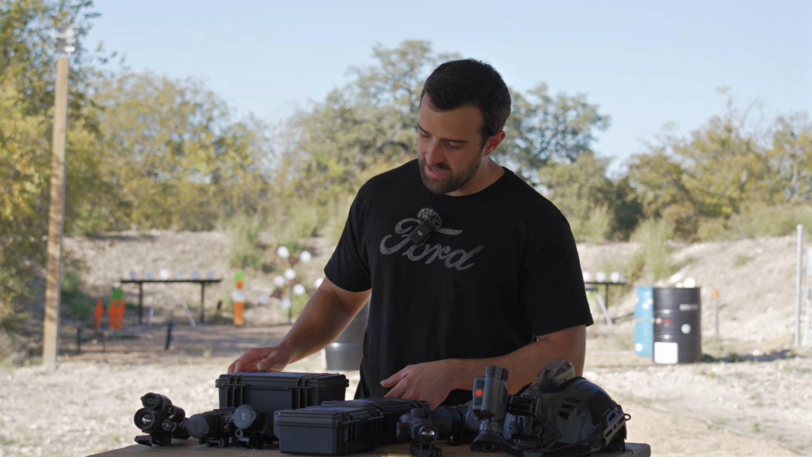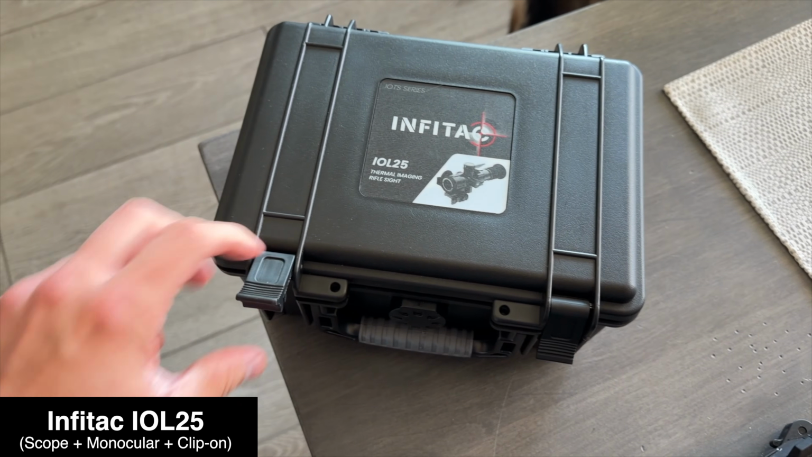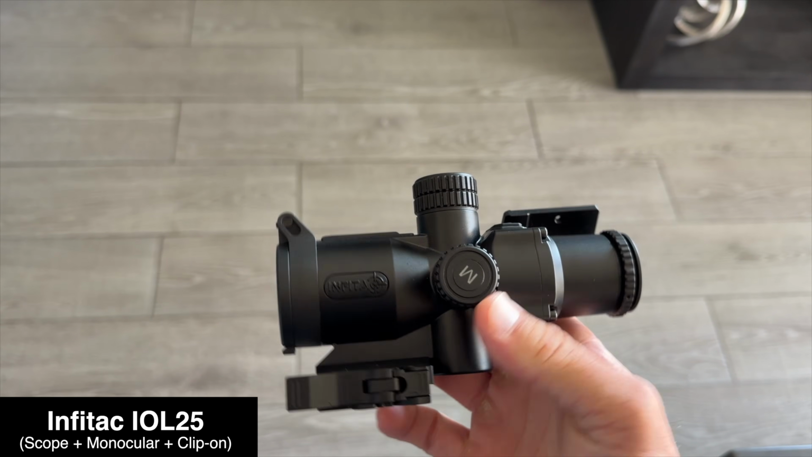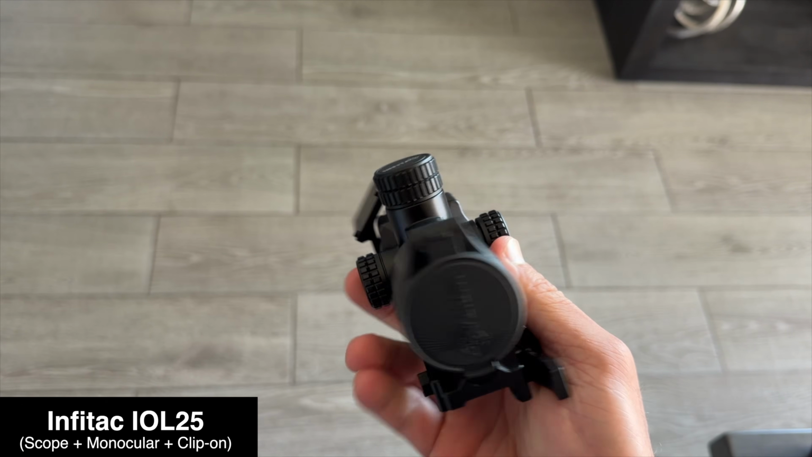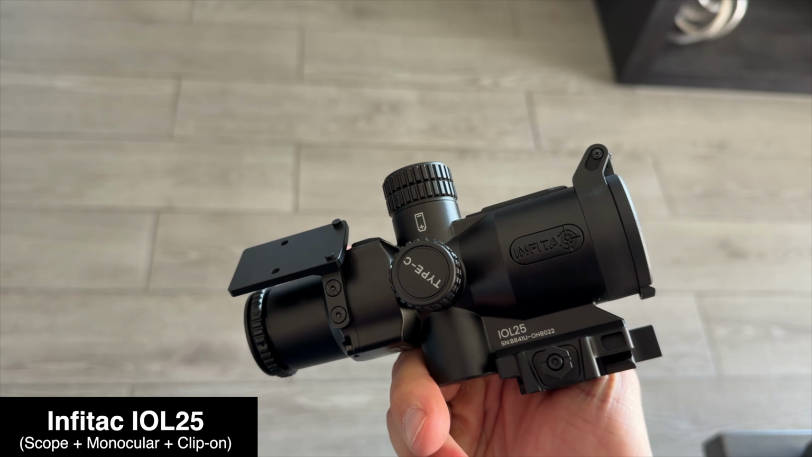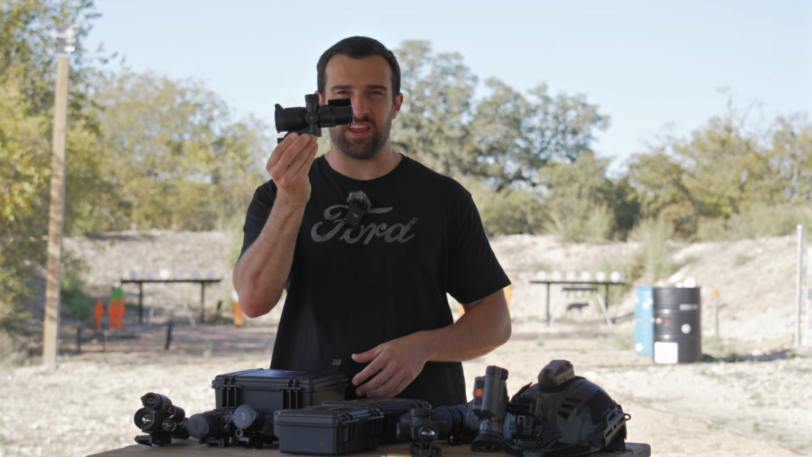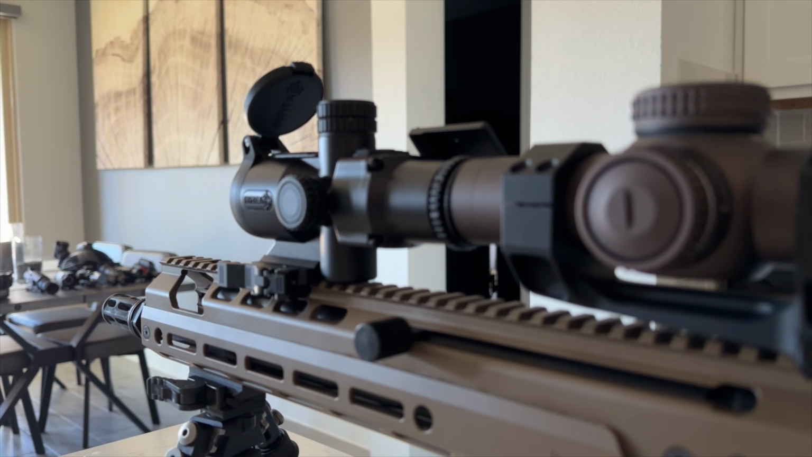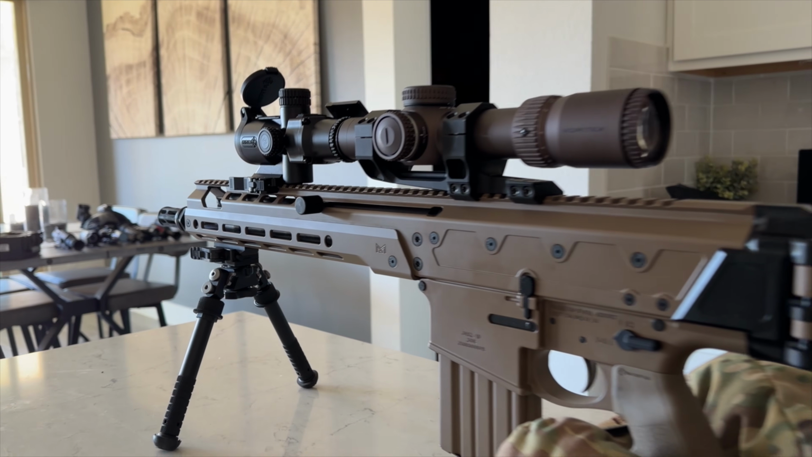All right, and from one Infitac to the next one, this one is quite interesting. Very, very new release here. This is the Infitac IOL25. And it's interesting in the sense that aesthetically it looks kind of like an ACOG or something like that. But it is a thermal optic. It is a thermal monocular, of course. You could scan with this one as well. And cool thing, it is also a thermal clip-on all-in-one as well.